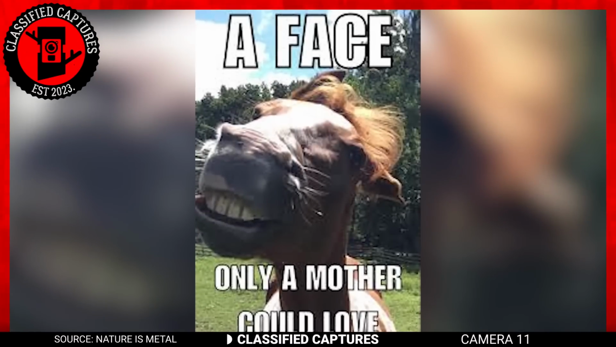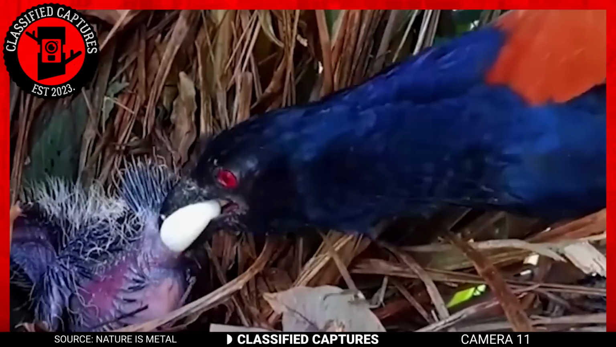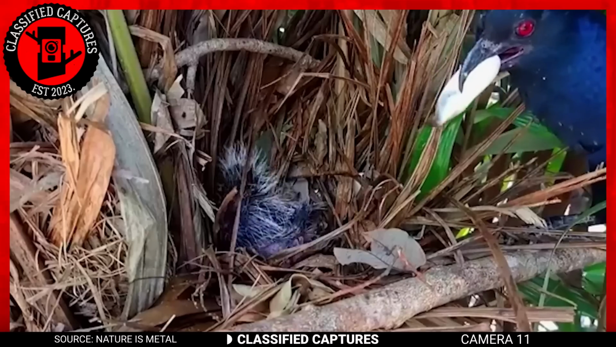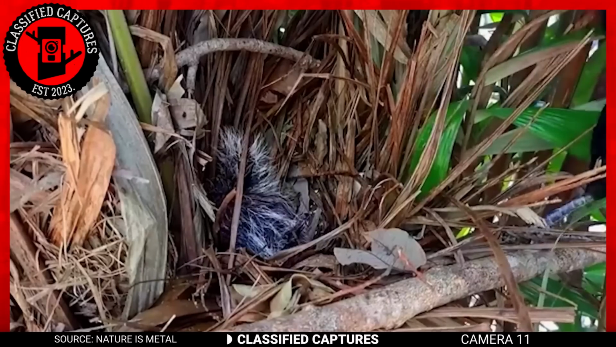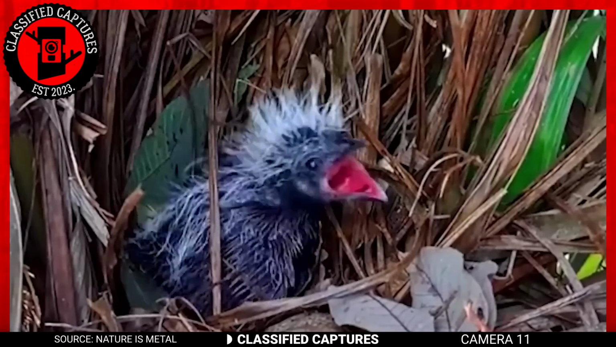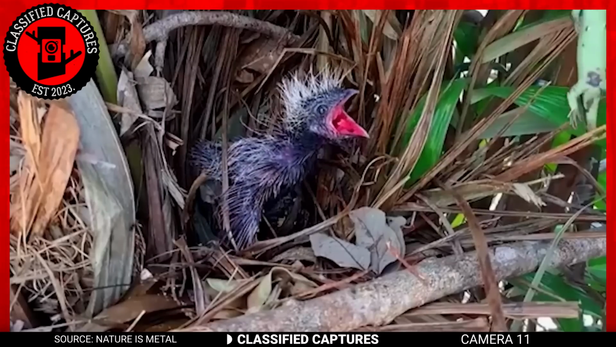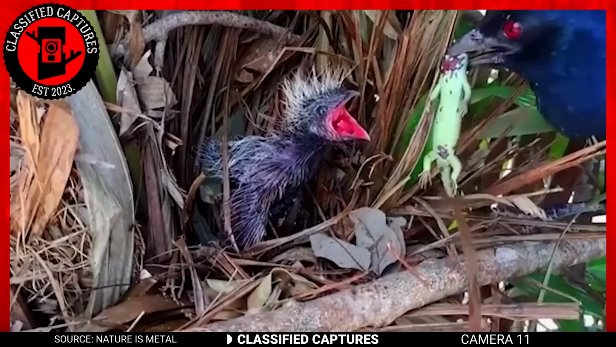Ever heard of having a face only a mother could love? This baby bird looks like the embodiment of that phrase, but that is only because it's a hatchling and has a lot of growing up left to do. Babies don't really have the biggest stomachs, and that applies to this baby bird as well. Mama Pajaro, which is Spanish for mama bird, appears to be feeding her chick a dead lizard.